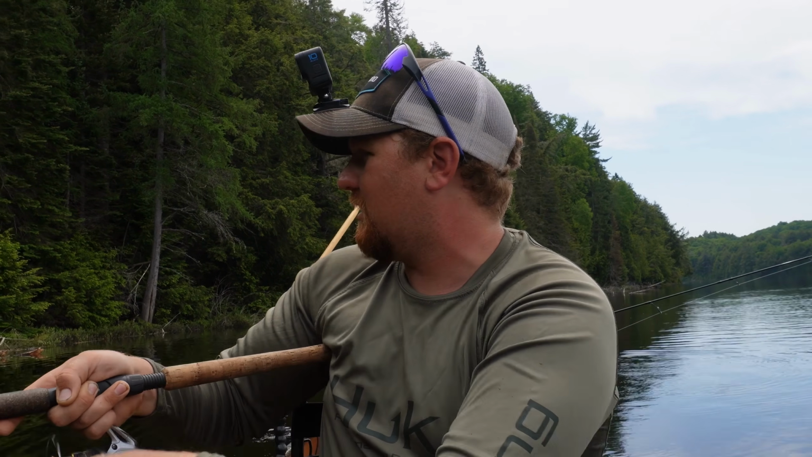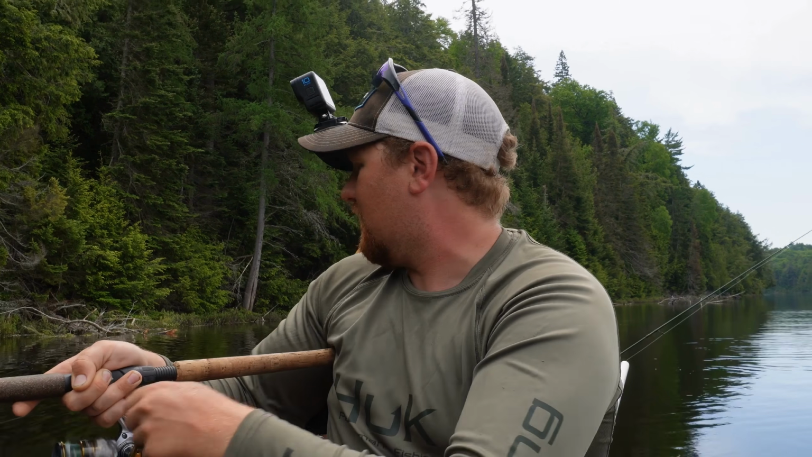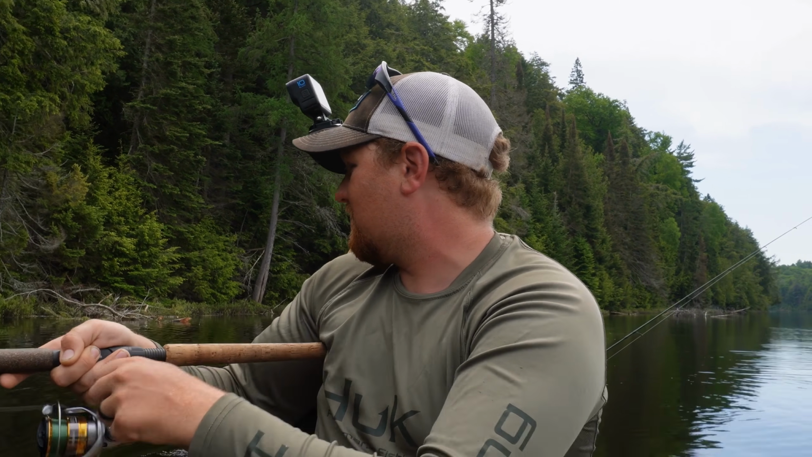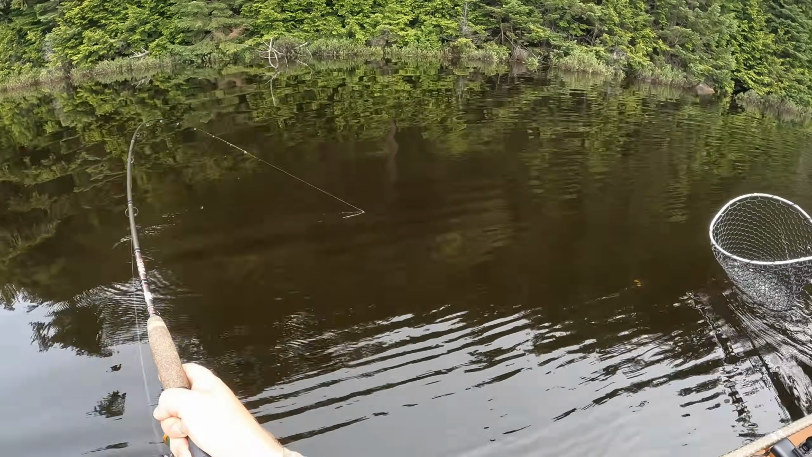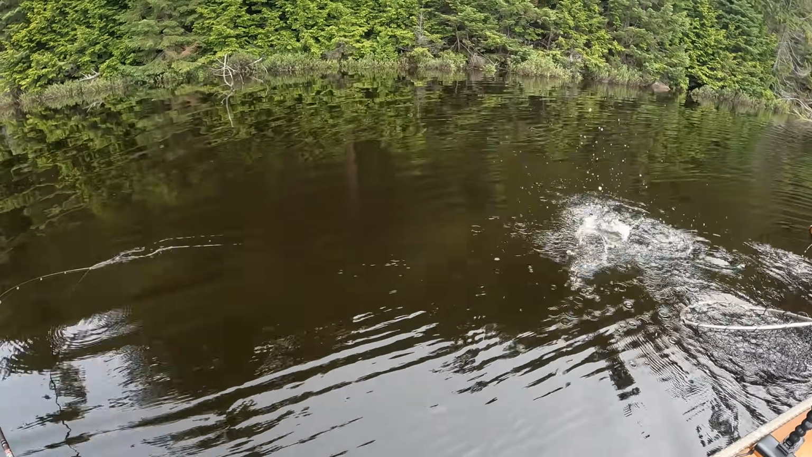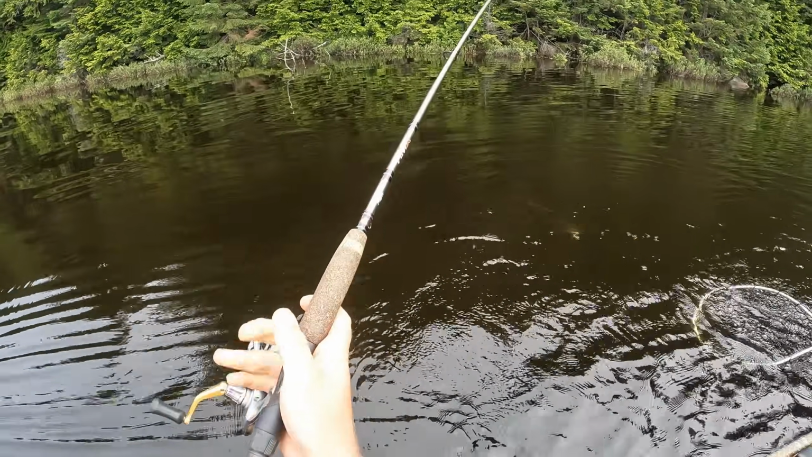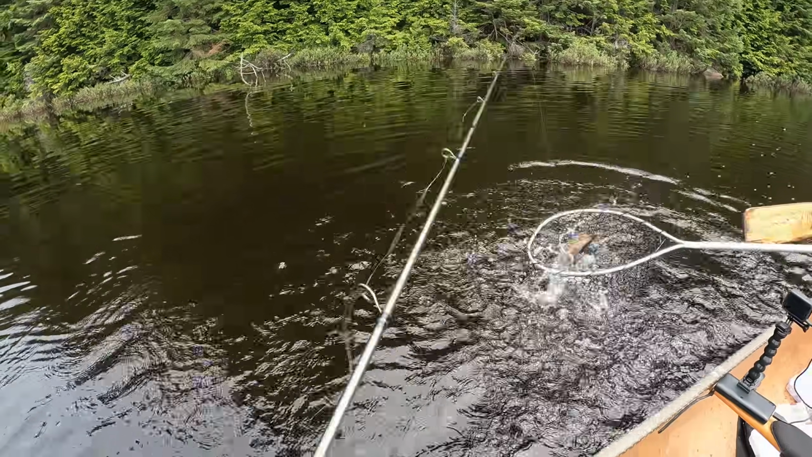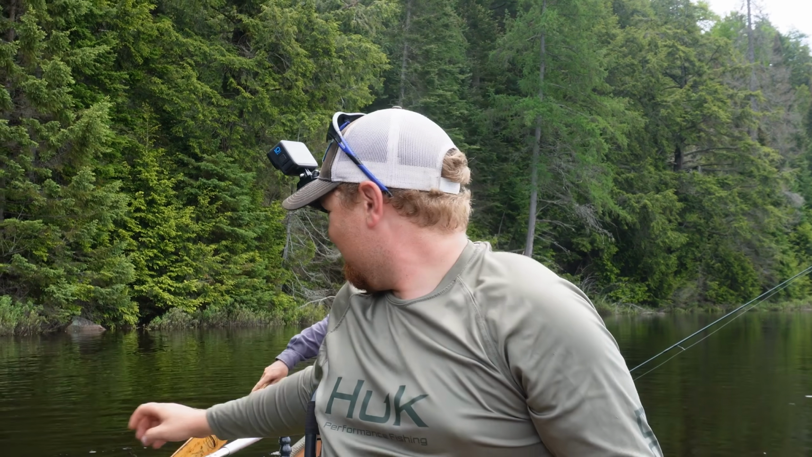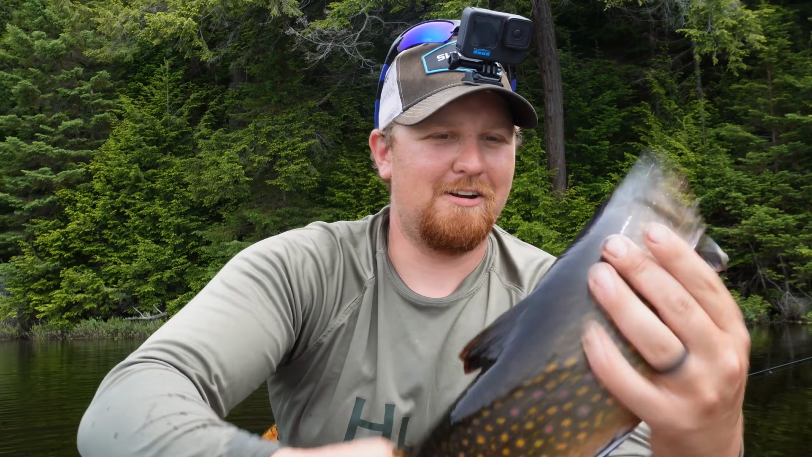Fighting a lot better than that other one, but that doesn't mean much. Oh yeah. Big head shakes. Oh yeah. Oh, jeez. There he is. It's got my paddle. Yeah. Not as big as the other one. No. In the net, bud. Got another one in the net. There he is. Look at that guy. All right, we'll get him right back.